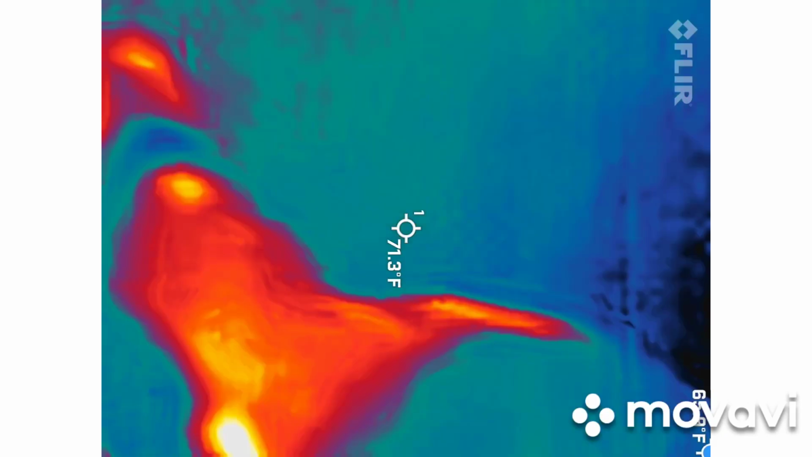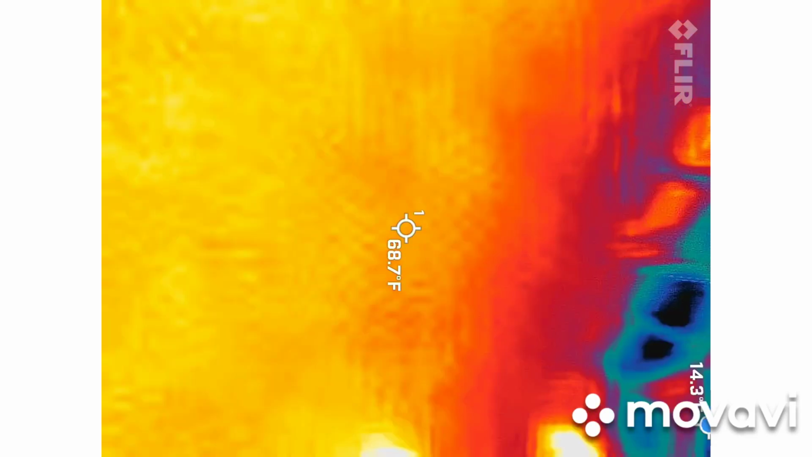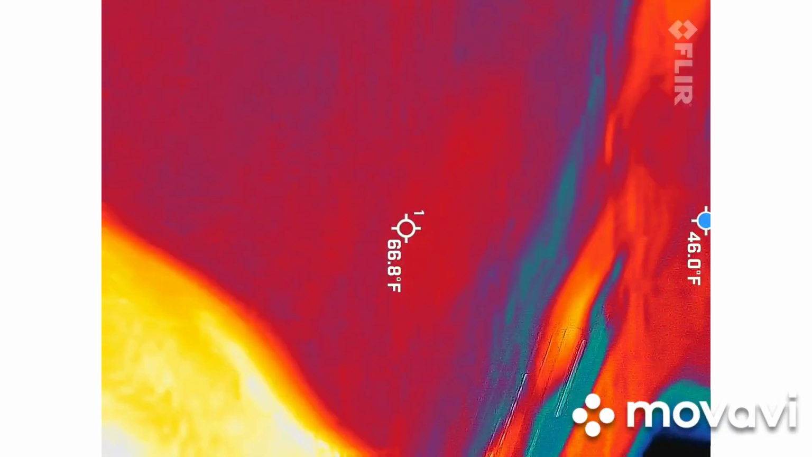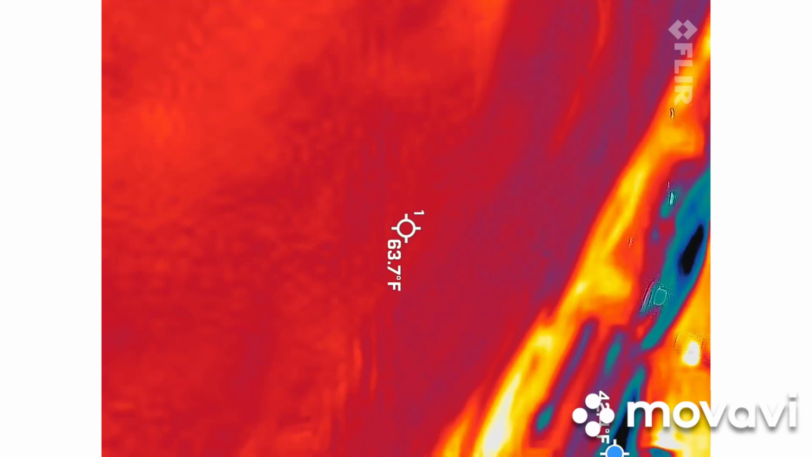So what are we doing? It needs to be really close to it. Can you hold on the blue?